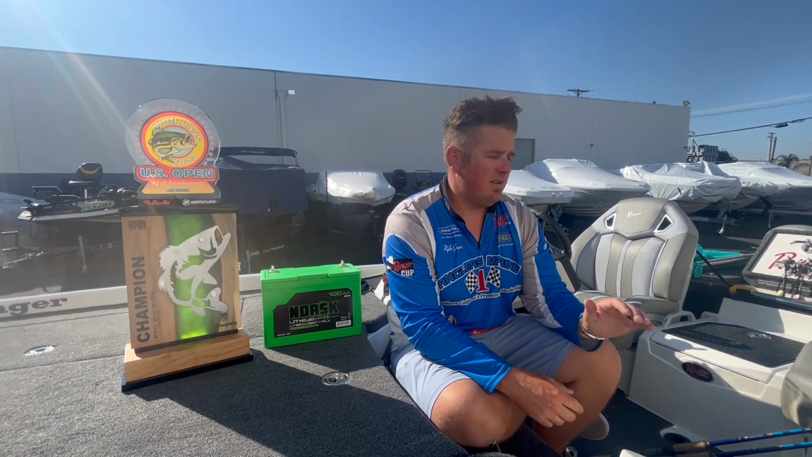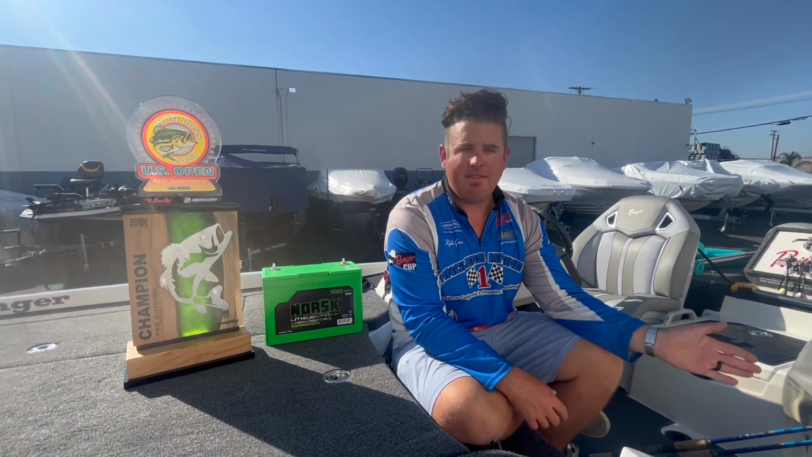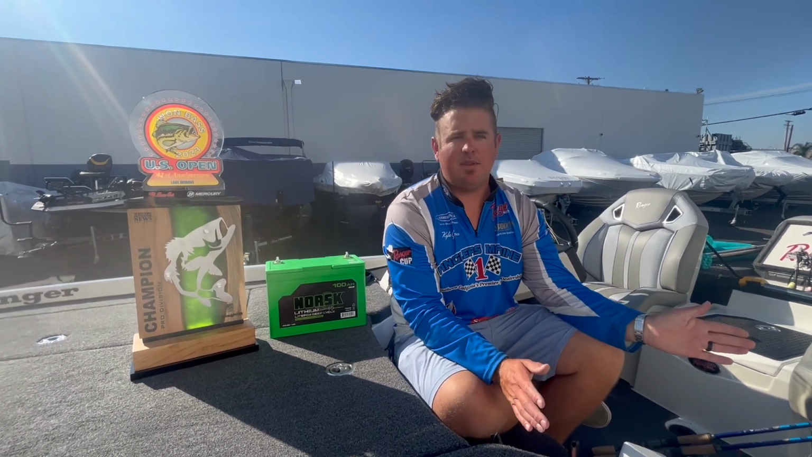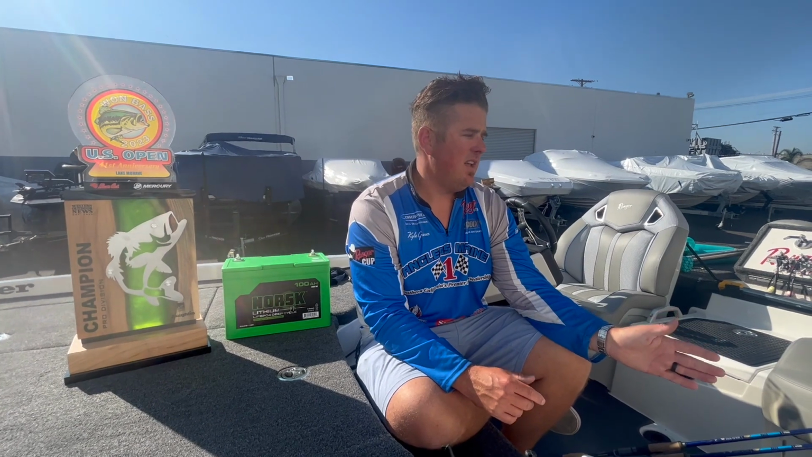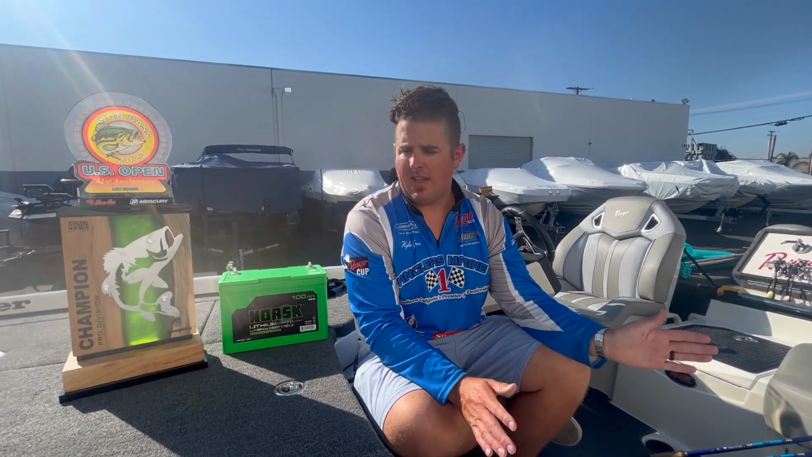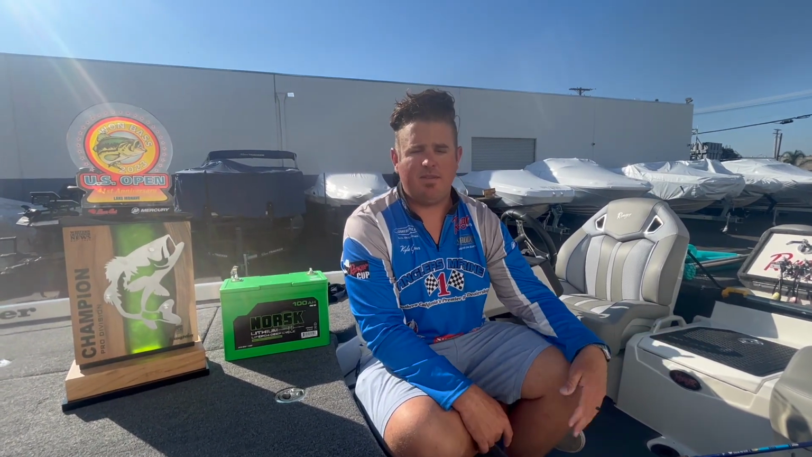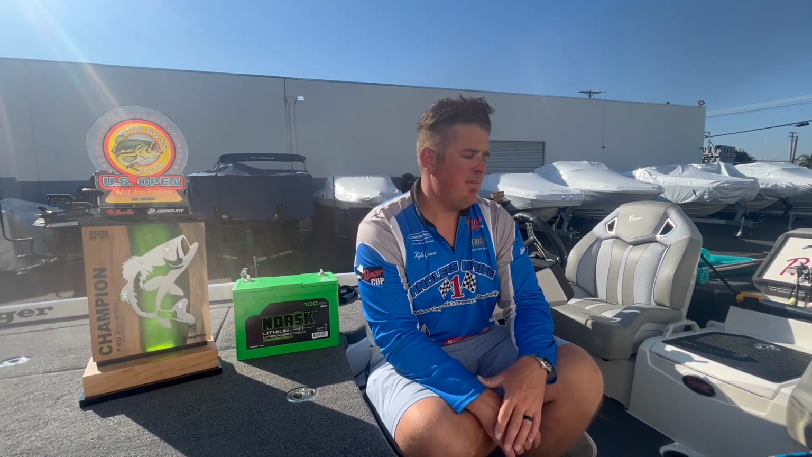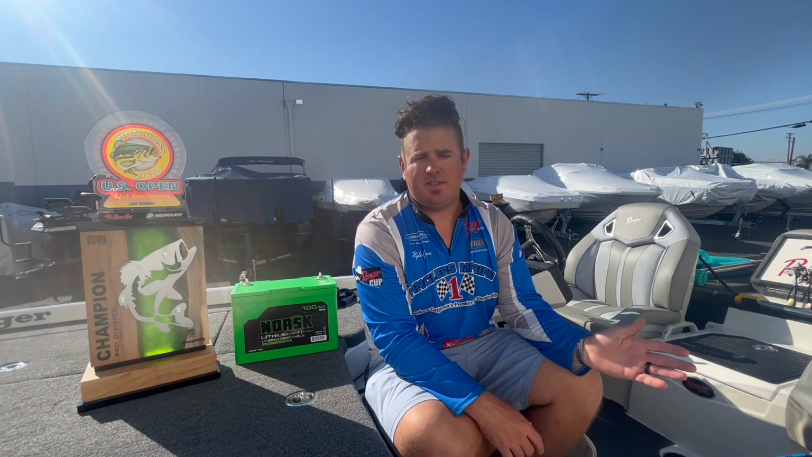My Ranger boat, this is by far my favorite. I know people think you just say that, but this is my favorite boat they've ever made. This is a 521R. It ran unbelievable, and we had some sporty weather the first day and the third day, making a long, rough water ride, and zero issues getting there and back.